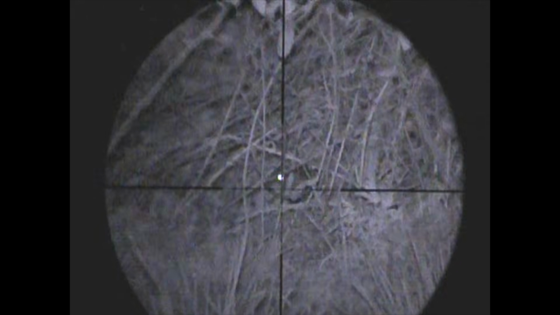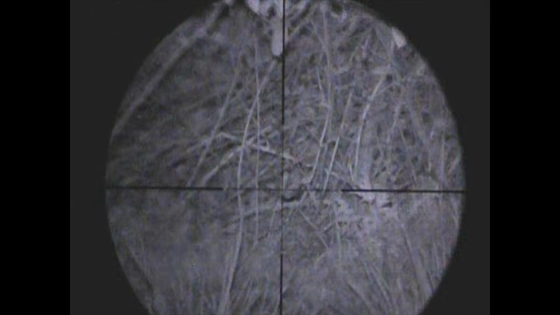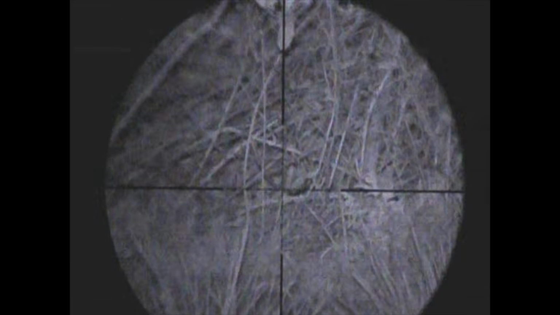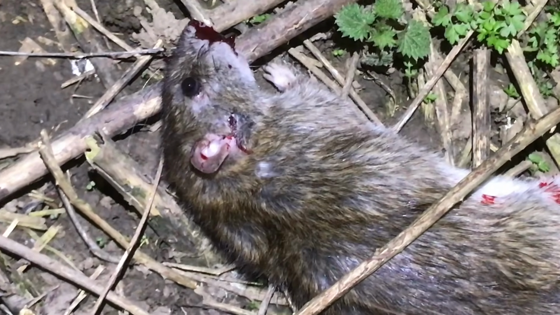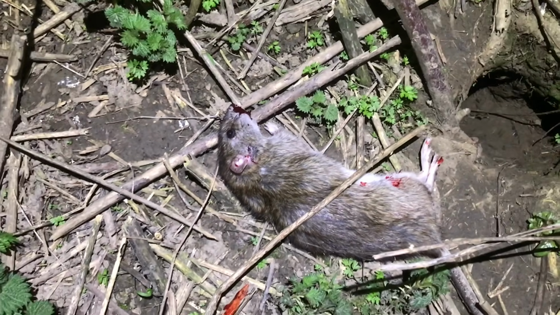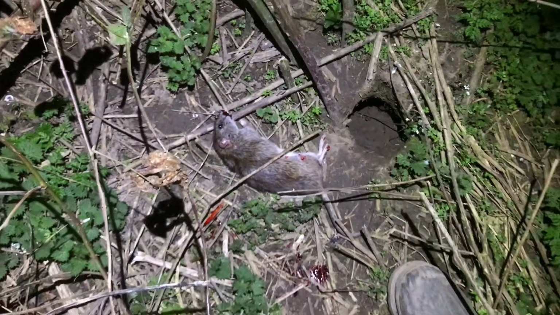Taking a quick look outside near that grain store, I saw a couple of rats hanging around. Just because it was outside doesn't mean it wasn't any less important to take, so it's a case of getting as many of these pests as we can.